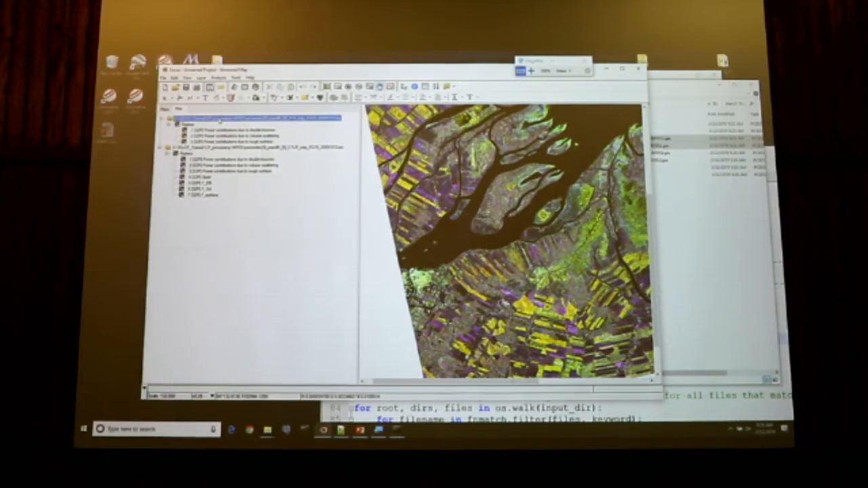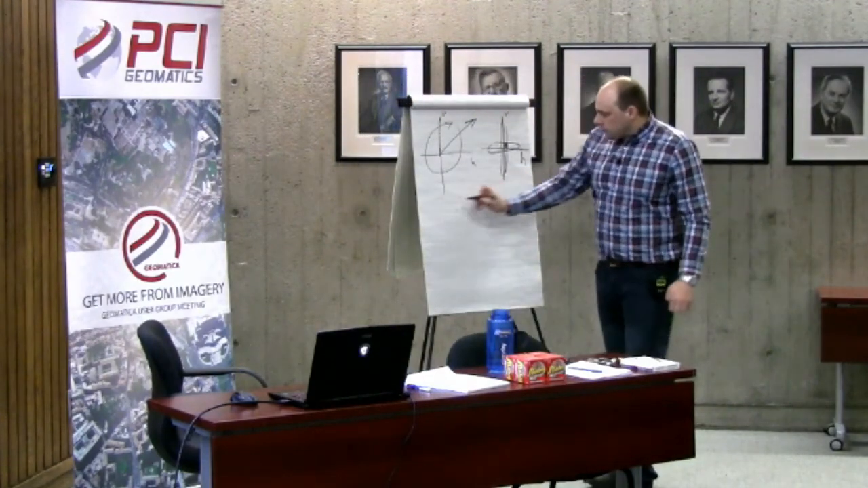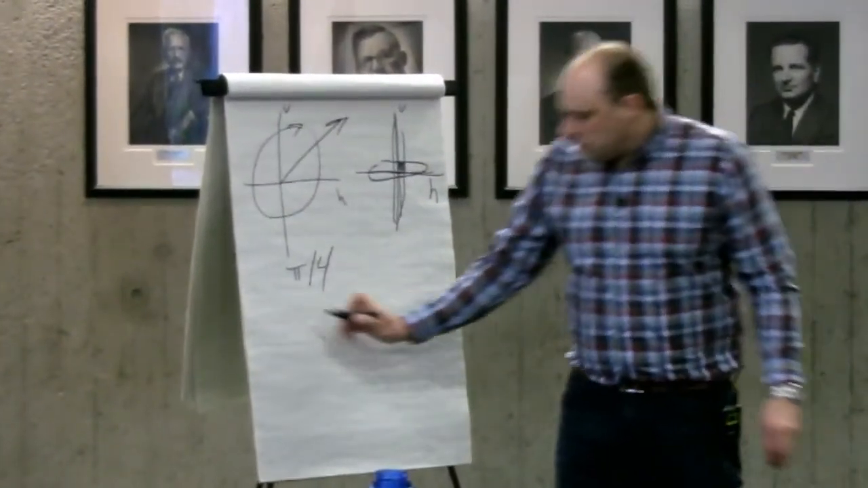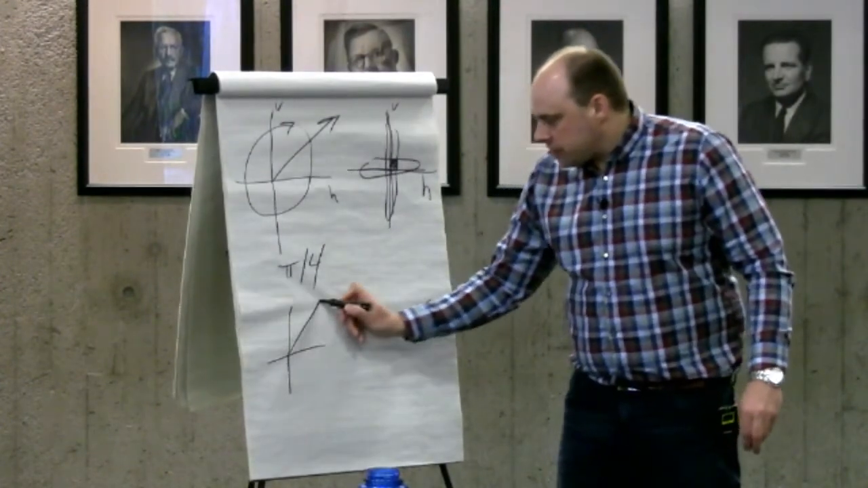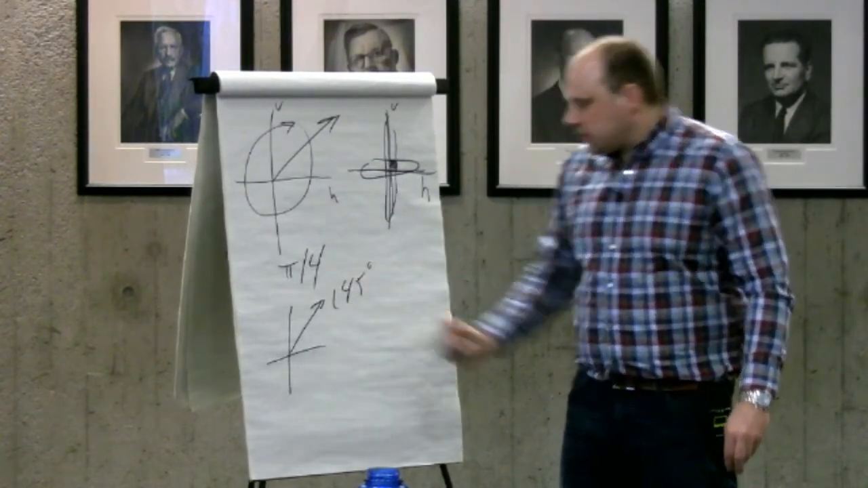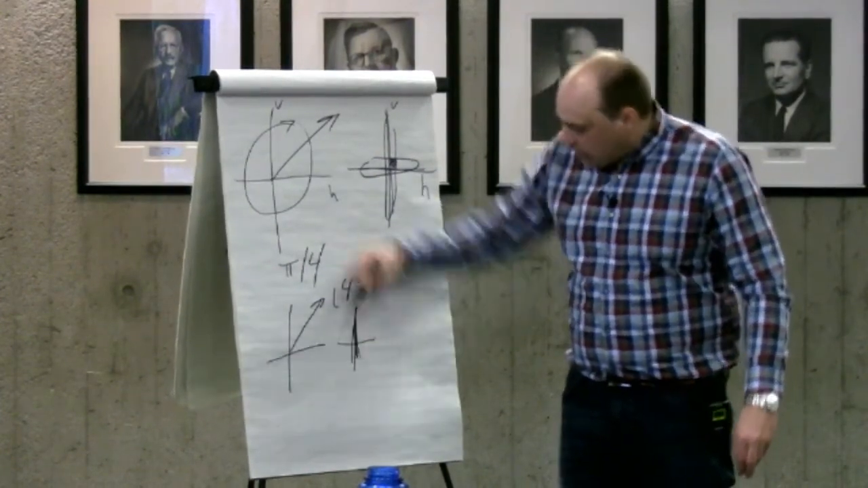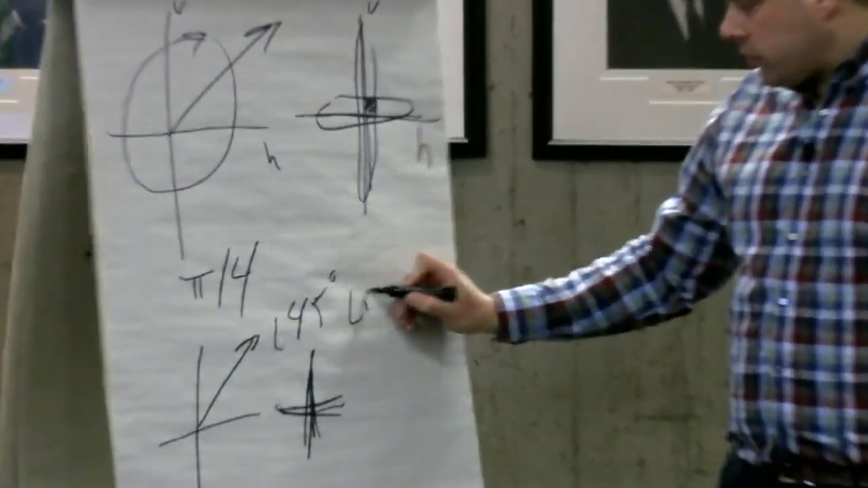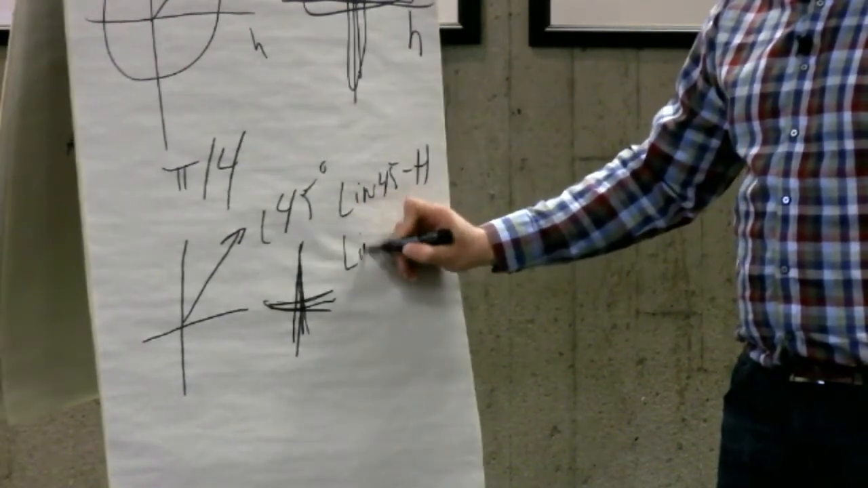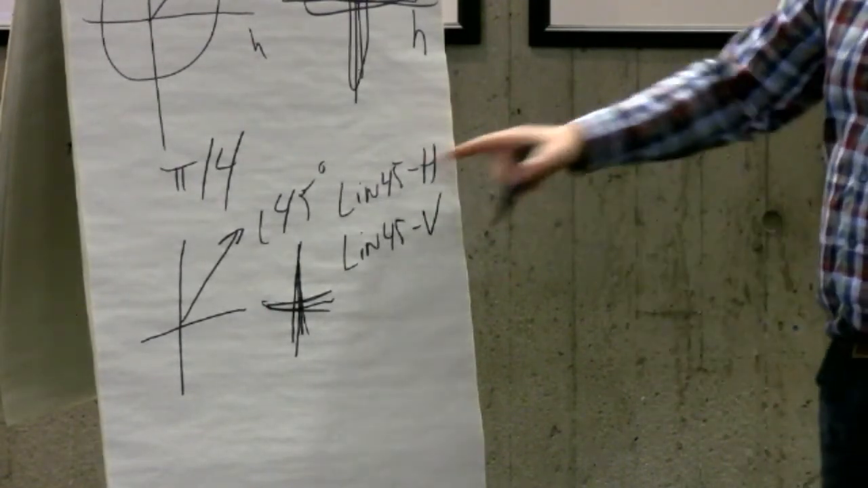If you remember, the main difference between these 2 compact polarimetry modes is that the pi/4 compact polarimetric mode uses a linear transmit at 45 degrees, so this is linear, and you receive the signal in both V and H. So you end up with linear 45 H and linear 45 V. So this is your 2 coherent channels.